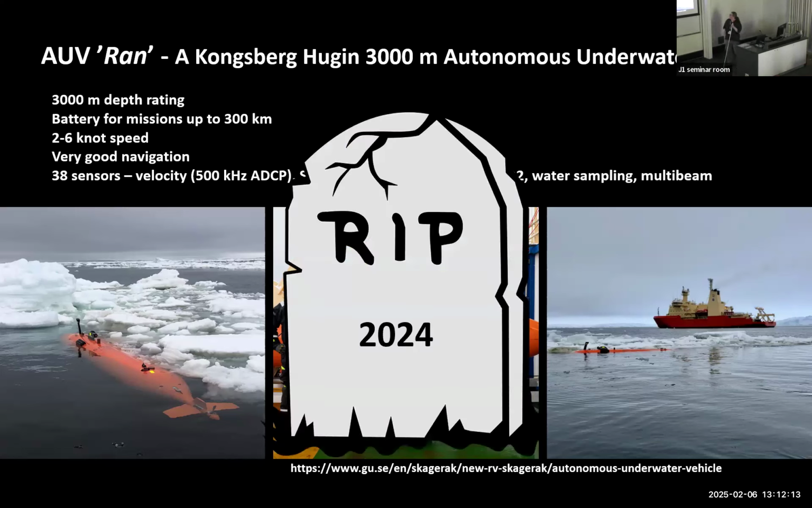A year ago, approximately, we lost it in Antarctica. We were doing an under ice mission from Aron, and it all went really well, and we were starting to be relaxed within 6 missions, and then on the 7th mission it never came out. We don't know what happened. We have some hypothesis, but we don't know until we get it back, which we will probably never get it back.